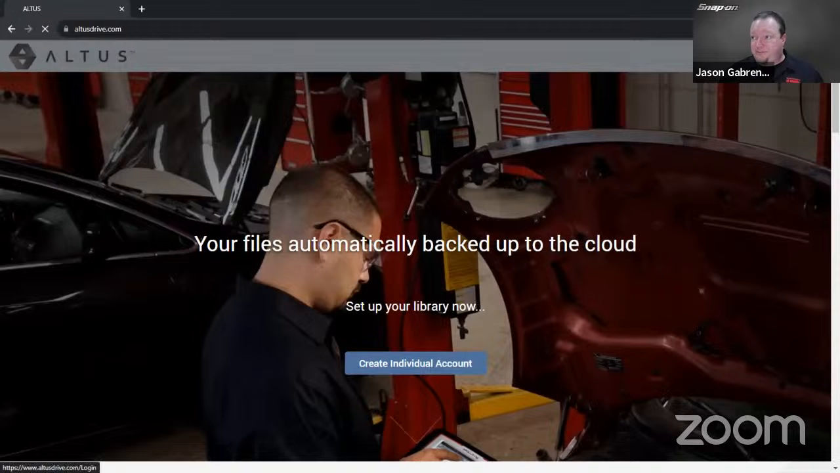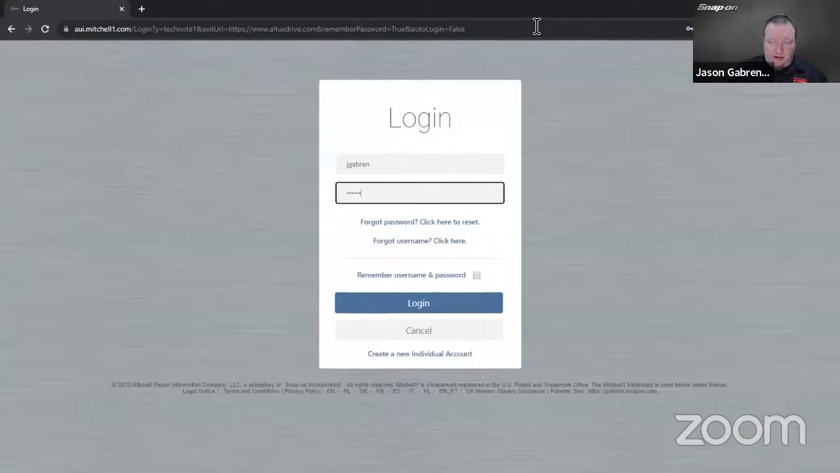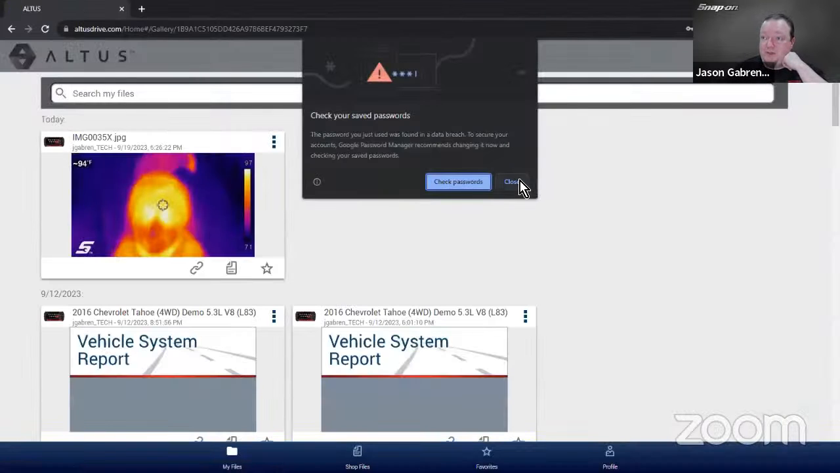So that's the camera. And then what if I wanted to share my files? So I can go to Snap-on Cloud. It's going to be altusdrive.com. And then all my files will save here because it's linked. And then we will see.